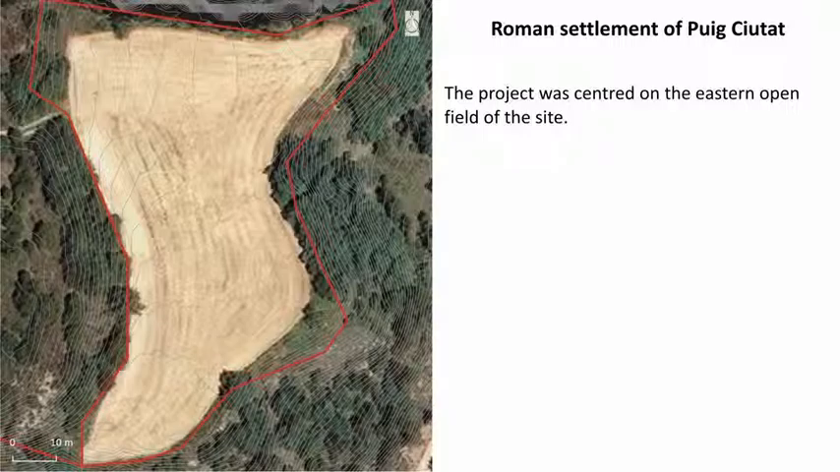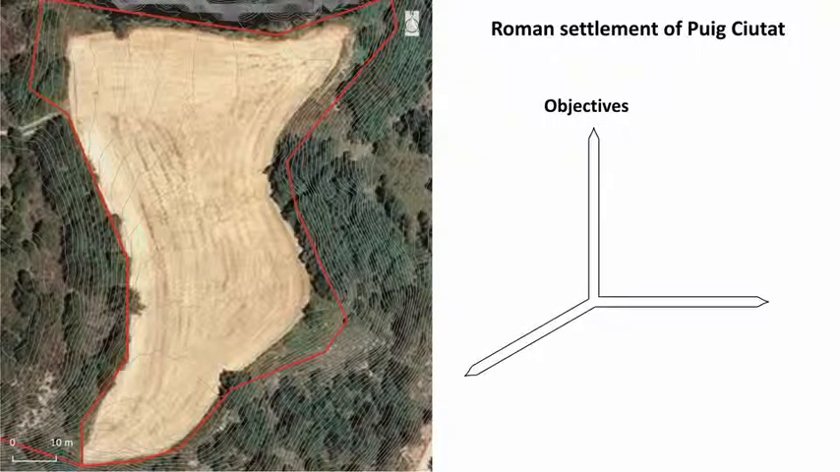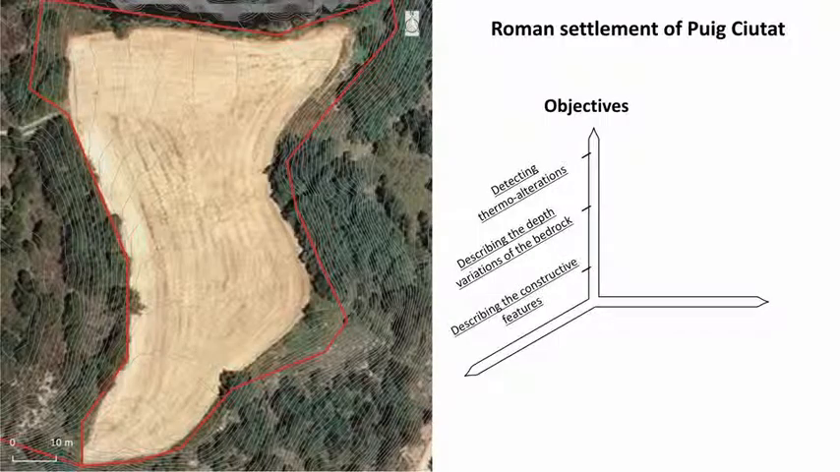The project was centered on the eastern open field of the site. The main objectives were detecting thermal alterations, describing the depth variation of the bedrock, and describing the constructive features.